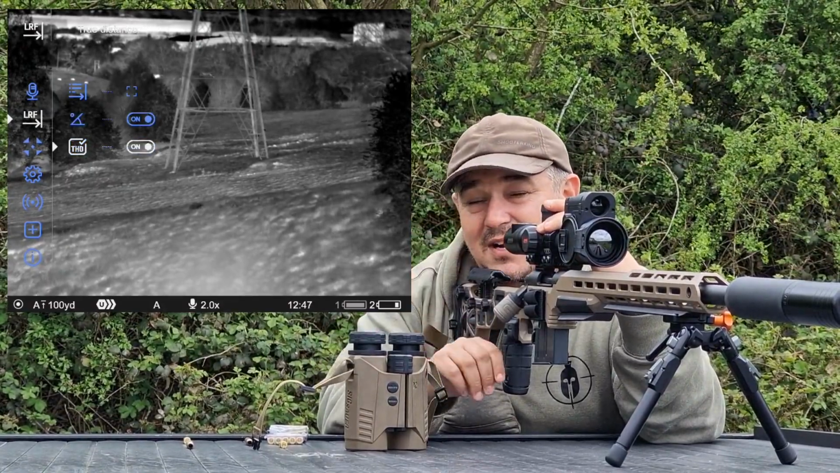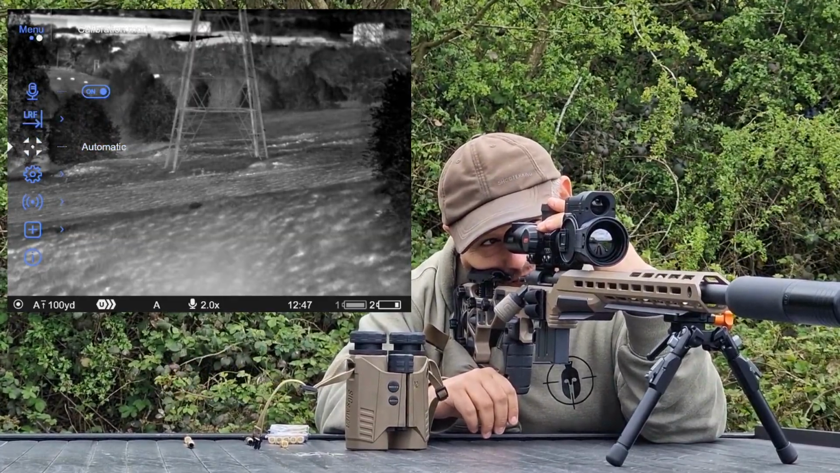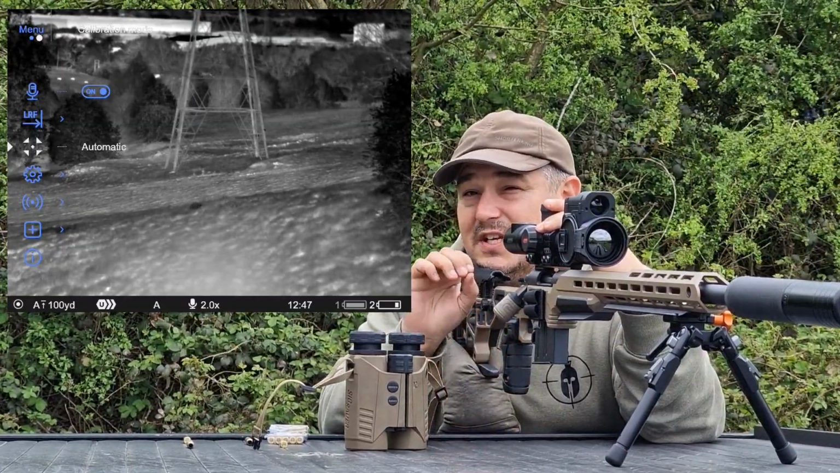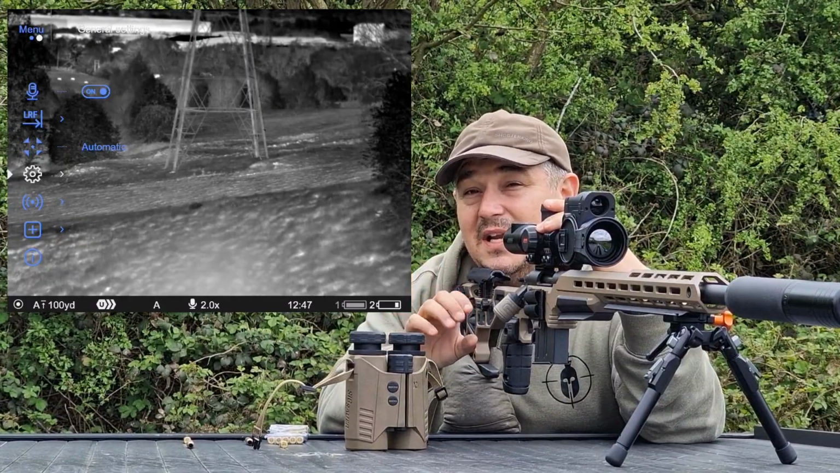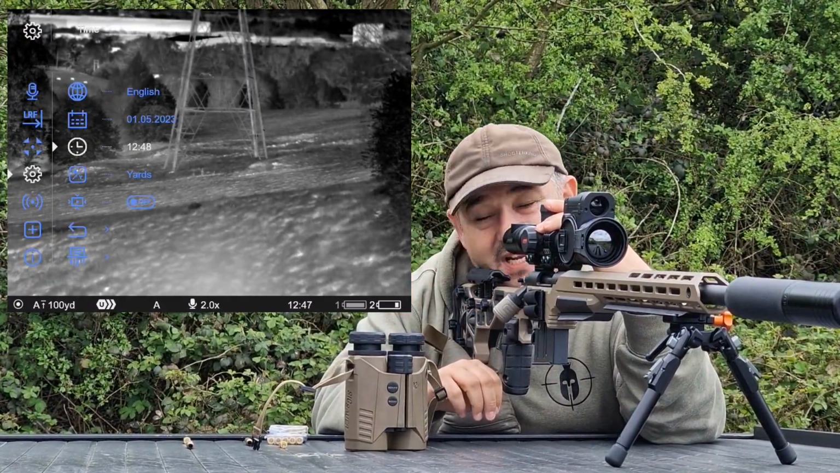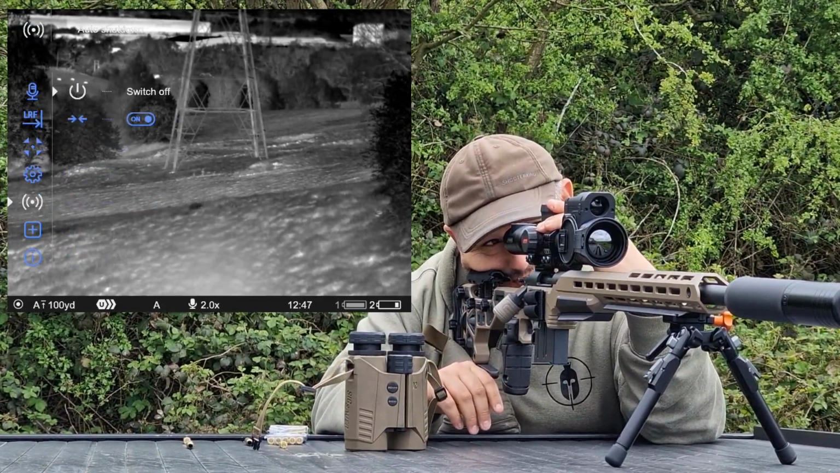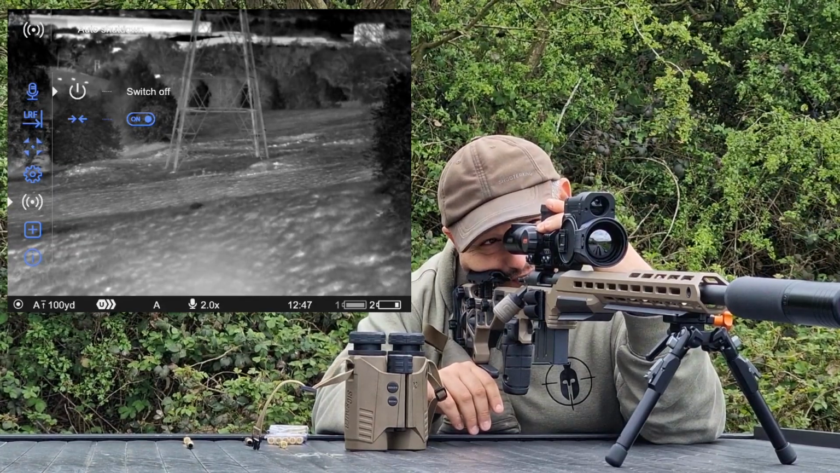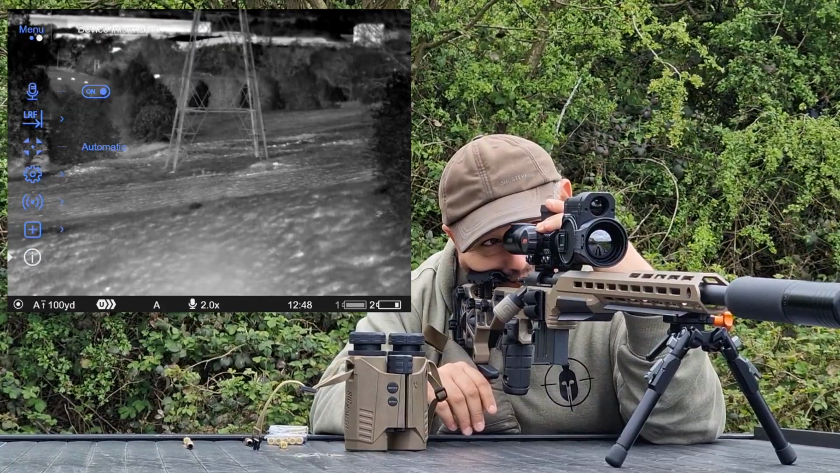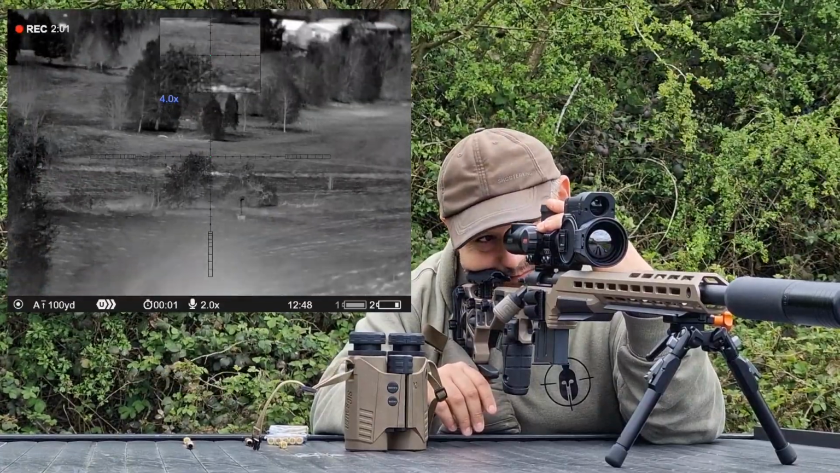Takes into account your angle as well there. Turn that off. You've got automatic calibration or manual calibration on the sensor. That's that thing where it clicks and resets itself every now and again. Your normal settings, which is your date, whether you want yards or meters, etc., as well as pixel repair. So come off that. And then you've got your accelerometer and your automatic power off. And then just your information.